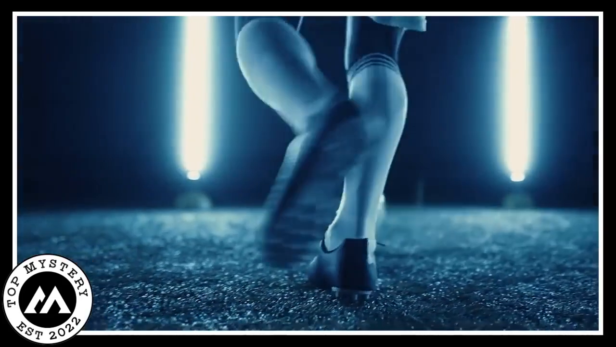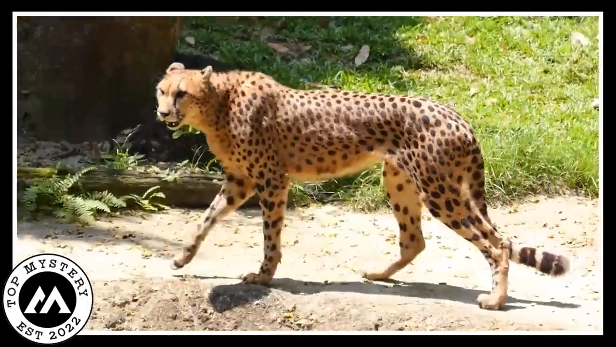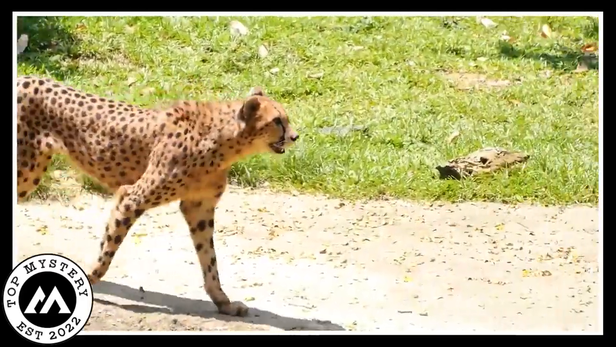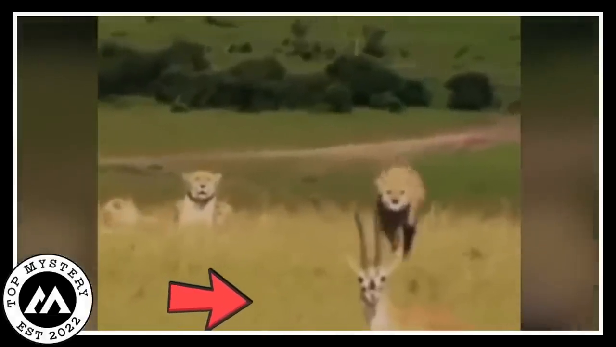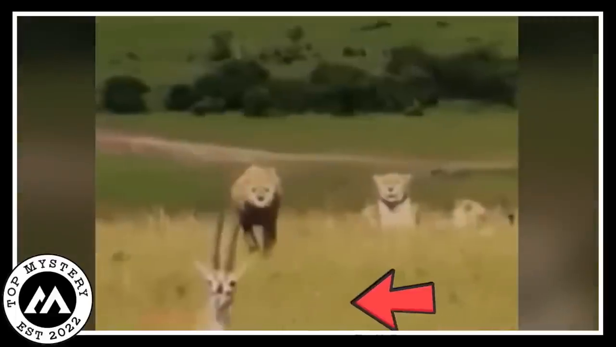Their claws work rather like studs on football boots for extra grip when sprinting, while their long tail acts as a rudder that helps them make sharp turns while chasing prey. In this video, the camera recorded the appearance of the cheetah, so fast, looking for its prey, which was a deer. It had its eyes on the deer.